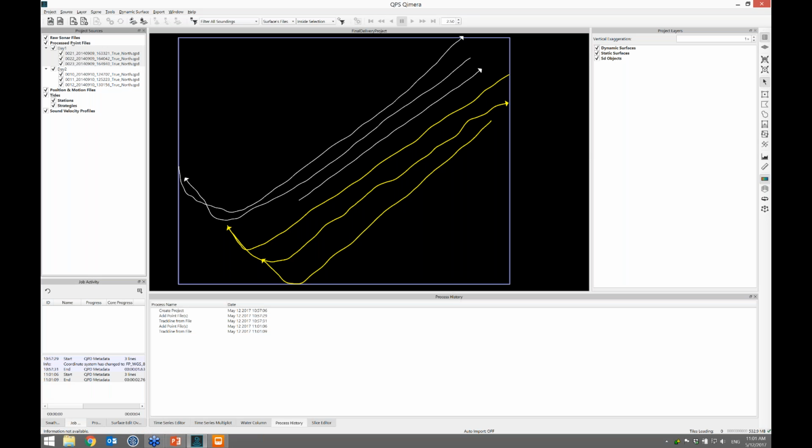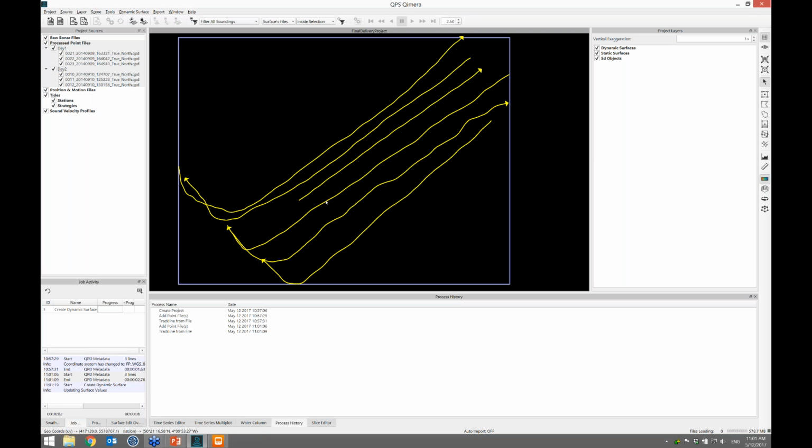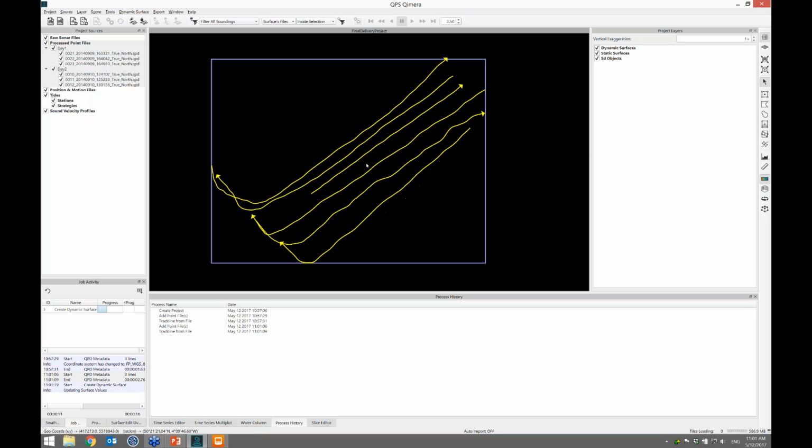I say, okay, cool, I've got everybody's data. Let's select all those files. I'm going to make the master deliverable project here. Call it final grid. Click OK. This is going to create a dynamic surface. You'll see down in the job activity window, work is underway. So this will just take 30 seconds or so, maybe not that long. And I'll have my first look at day 1 and day 2 all in the same map.